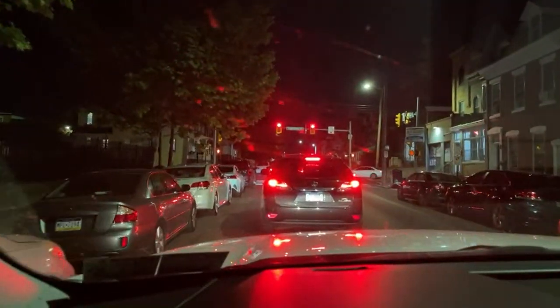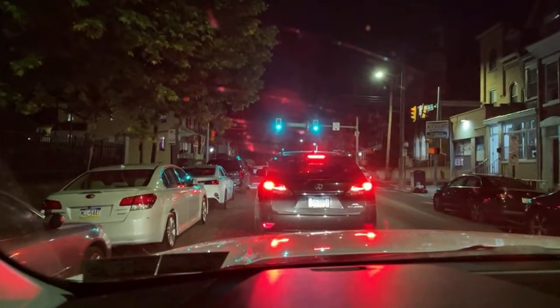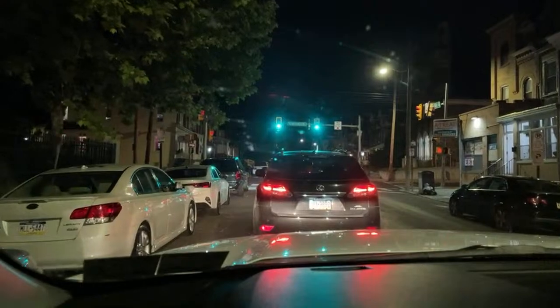Were they going for that smoke detector? I wasn't paying attention. What did they dispatch it? I just heard it on the police.